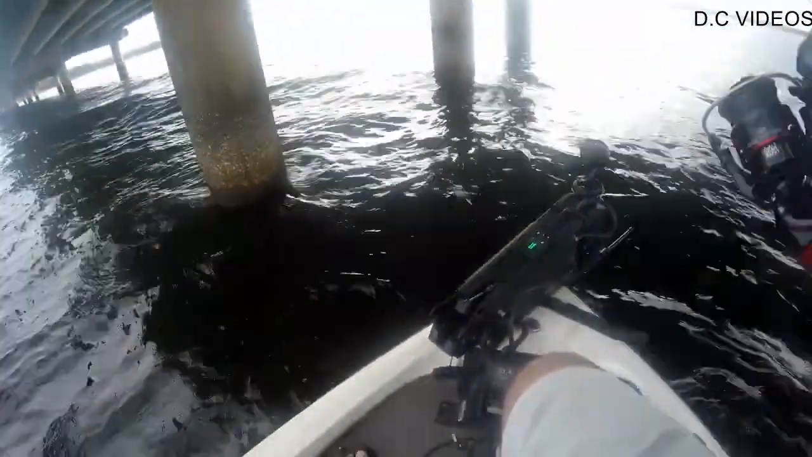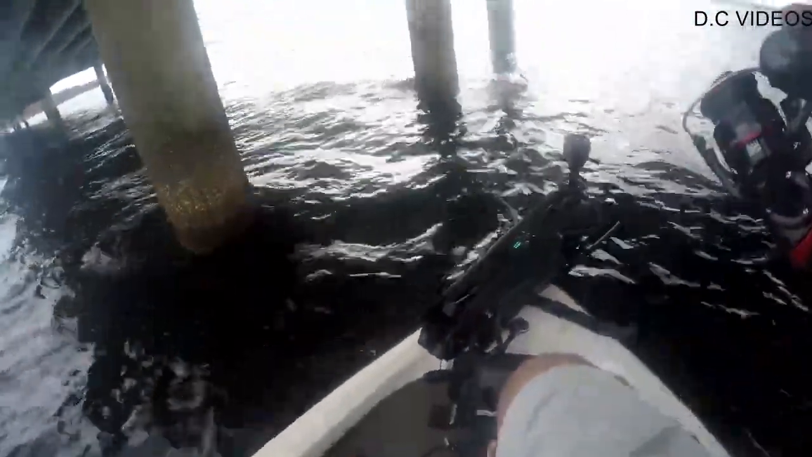This is a flutter spoon. I just landed on that piece of concrete, I think. These fish are stacked up on that middle piling. And normally this wouldn't be such a hard thing to do, except for the fact that these waves suck.